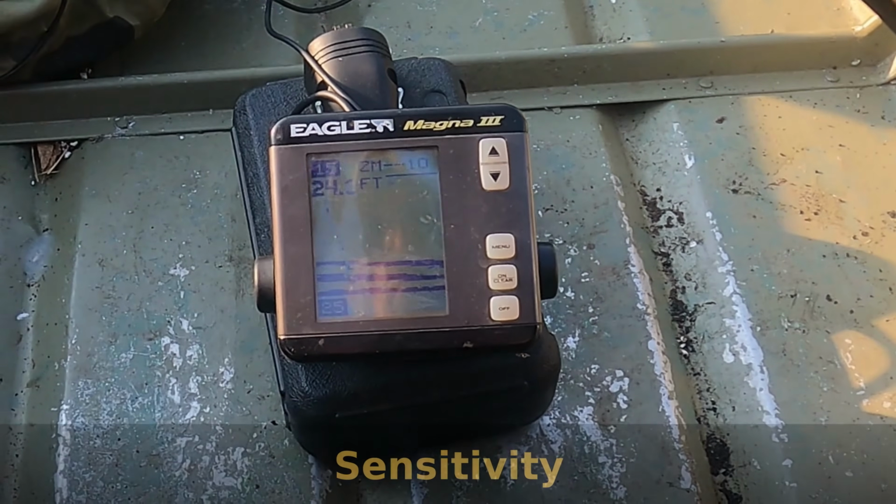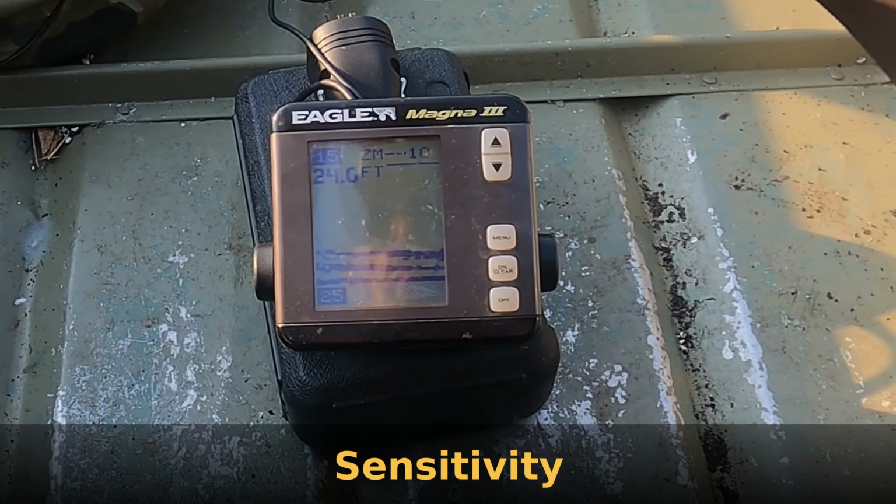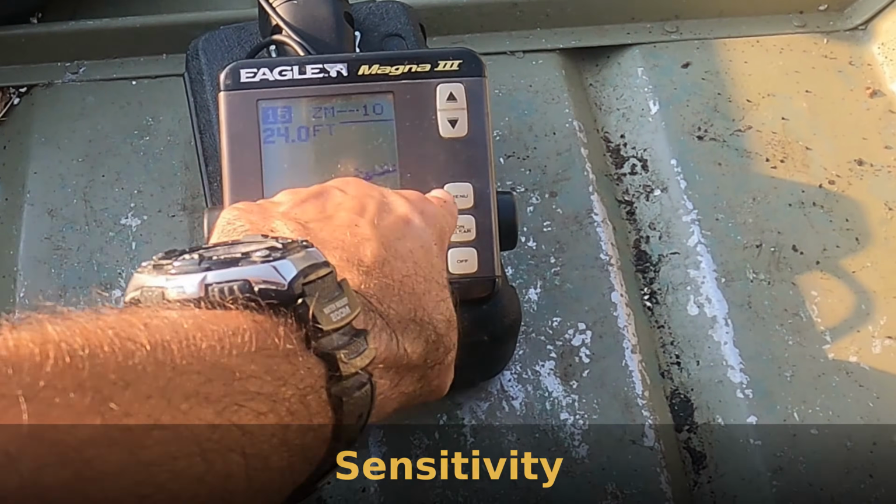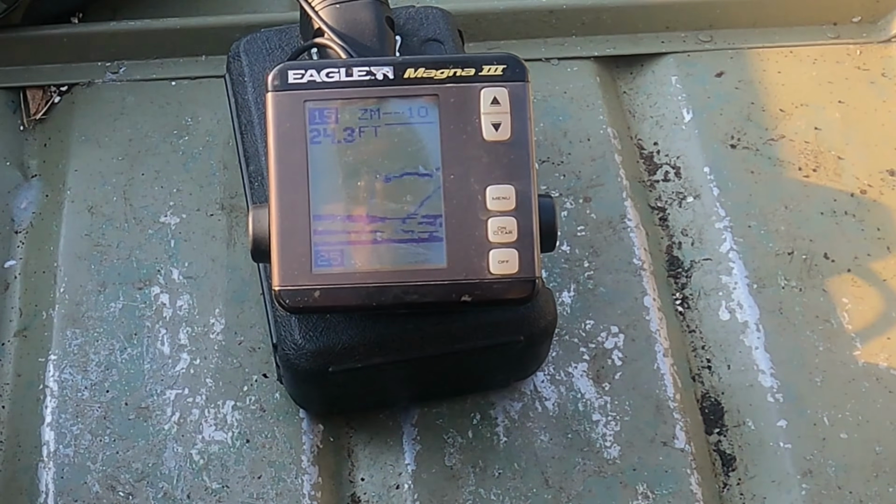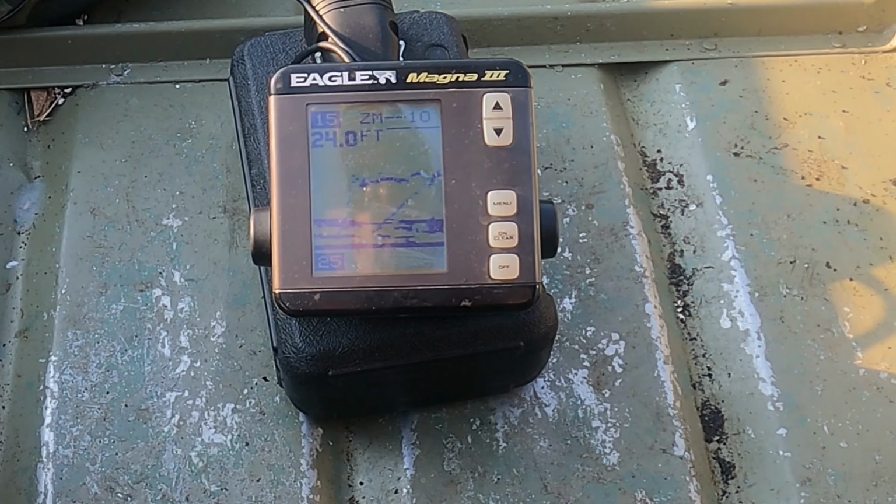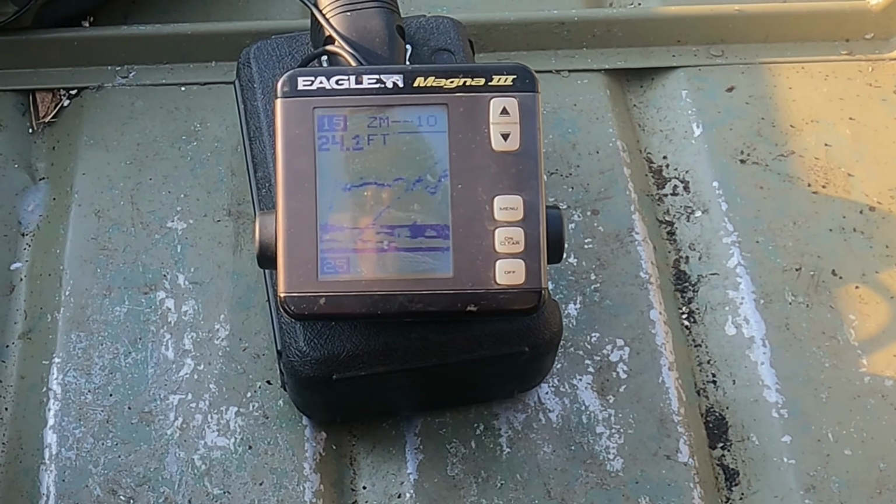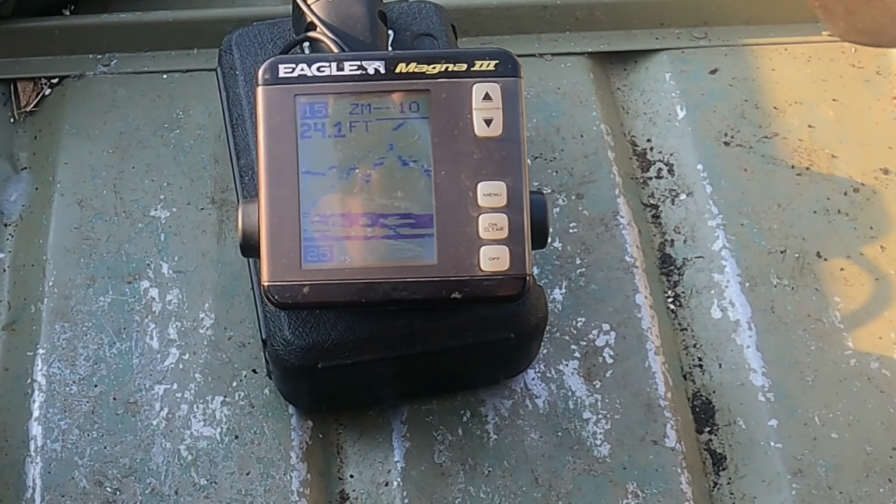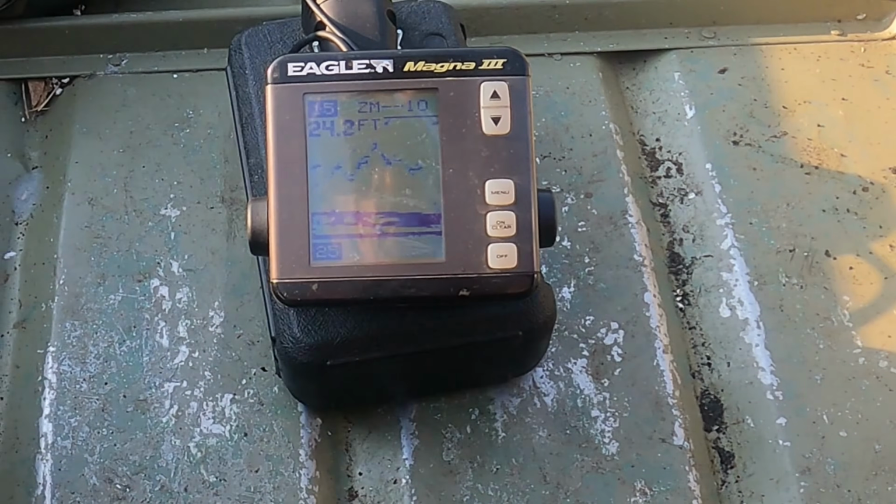That line going down was my lure, so I'm going to take a few cranks up. Those lines there could be fish. But you can see that line. Oh, that line was a fish coming up to my bait right there. So I'm going to bring it back down to the broader band.